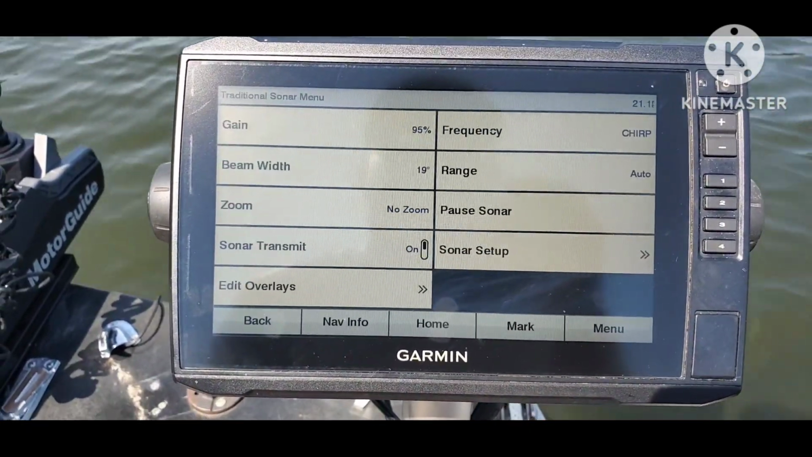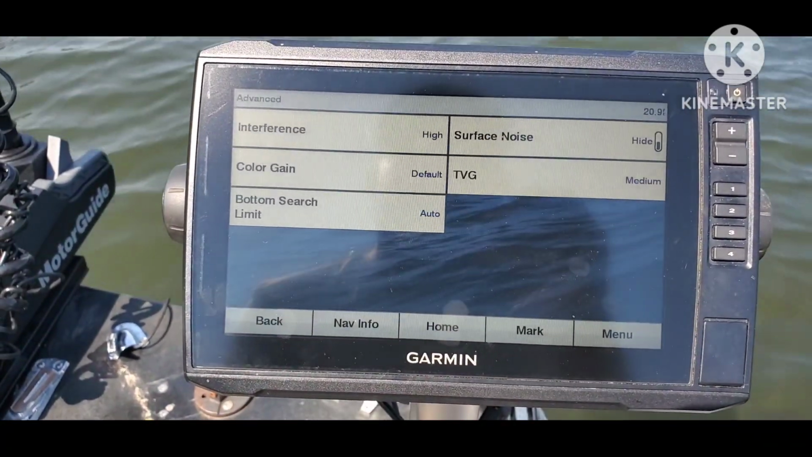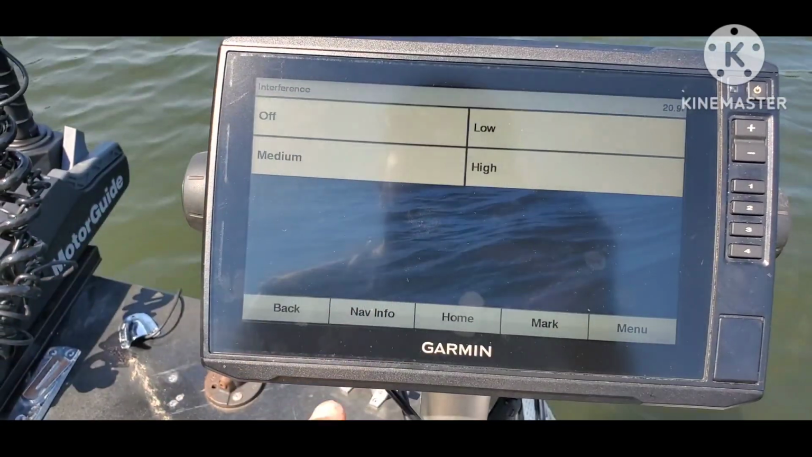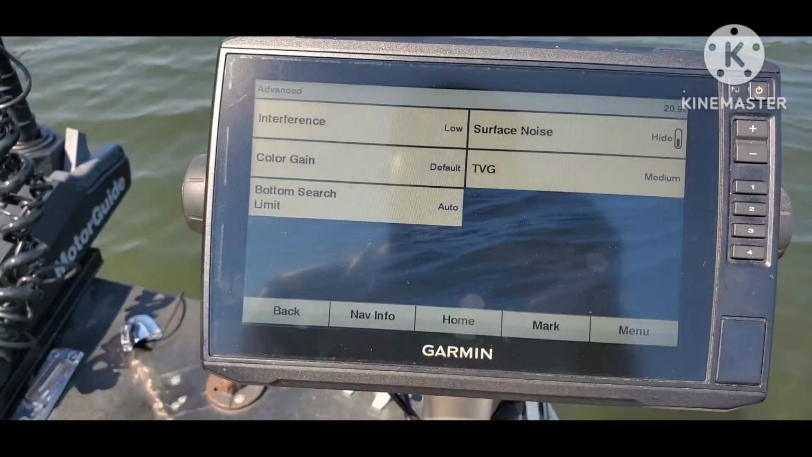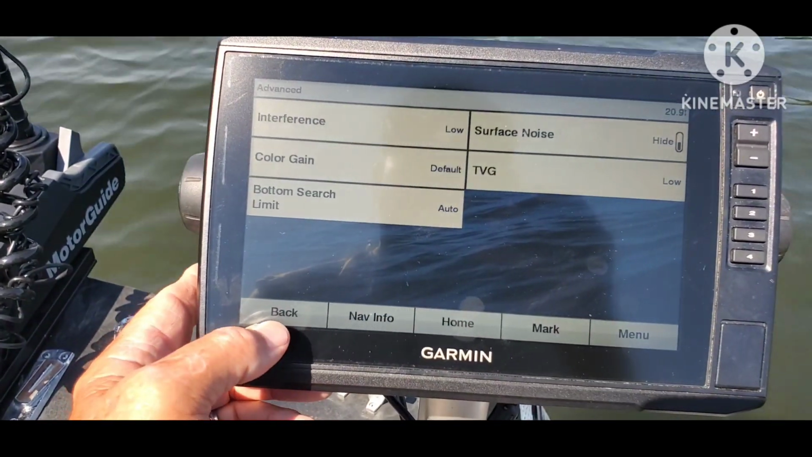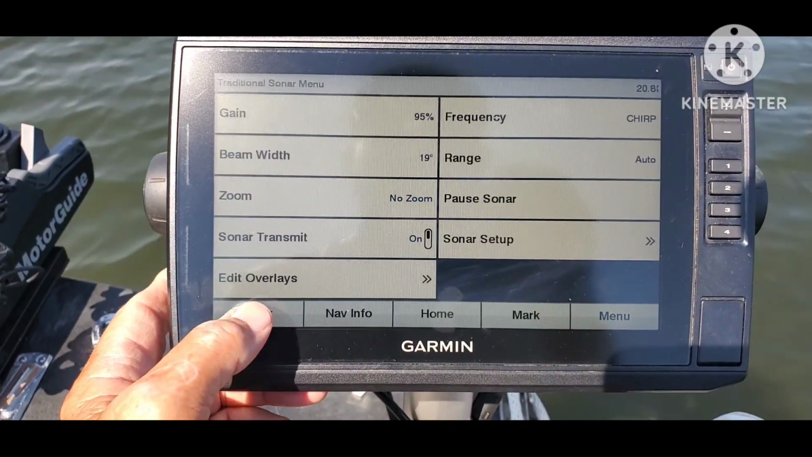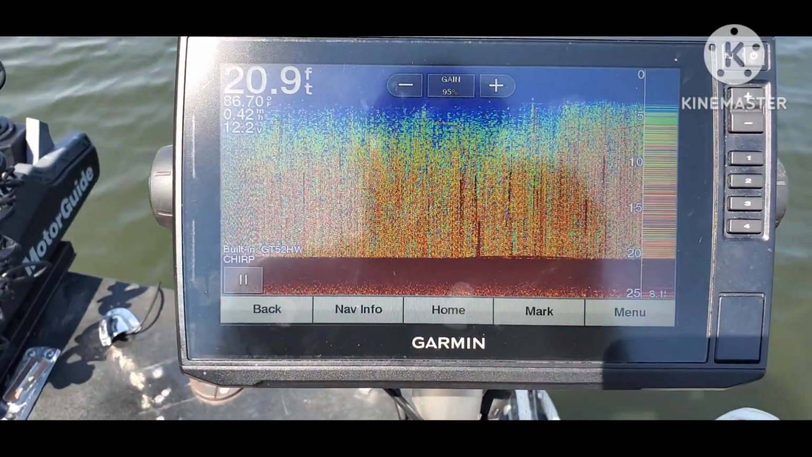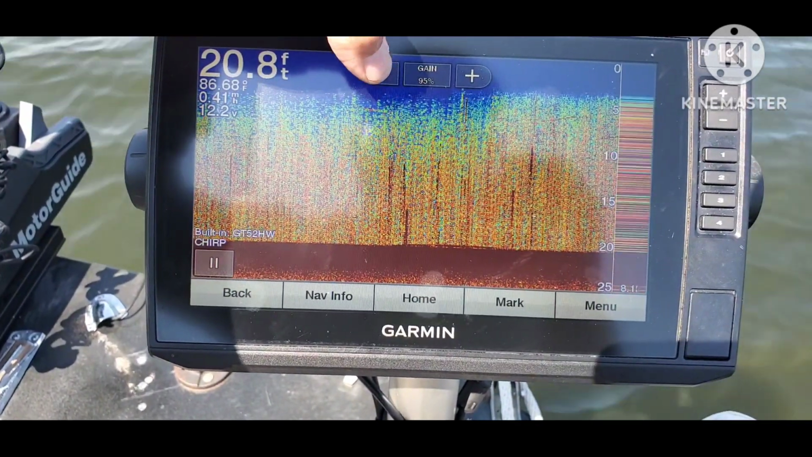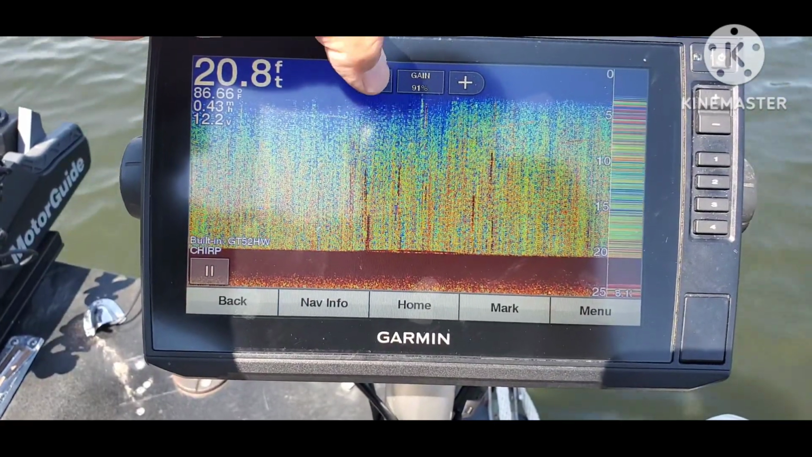I'll go back to menu one more time and go back to Sonar Setup, go back to Advanced, go back to Low and Low on the interference and on the TVG. So, you know, screen's pretty cluttered. So it looks like the only option I'm going to have is to drop back on my gain.